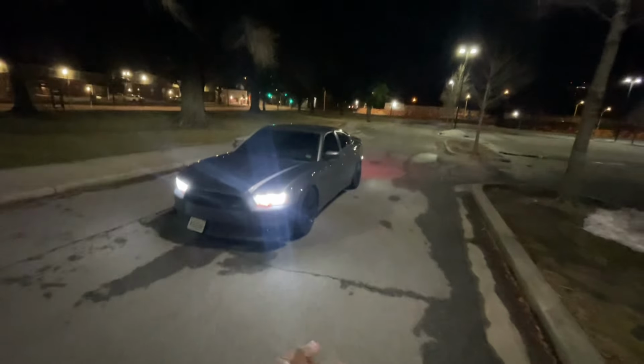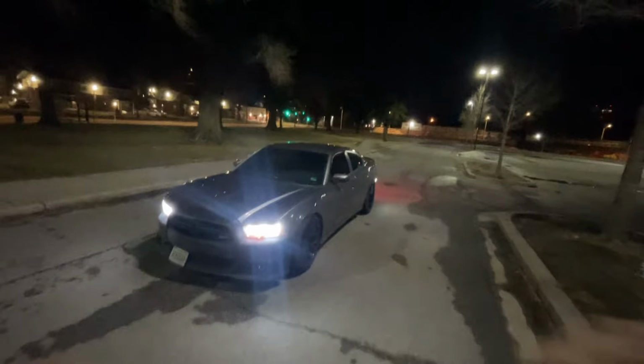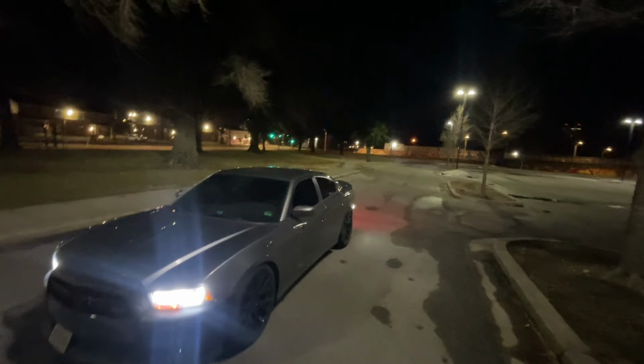Alright, man, so as y'all can see, we got the second gen right here. We are back on the head mount. Hopefully this angle is perfect. I haven't used this in about a year. Let me stop cursing. So right now, as y'all can see, we're about to get going.